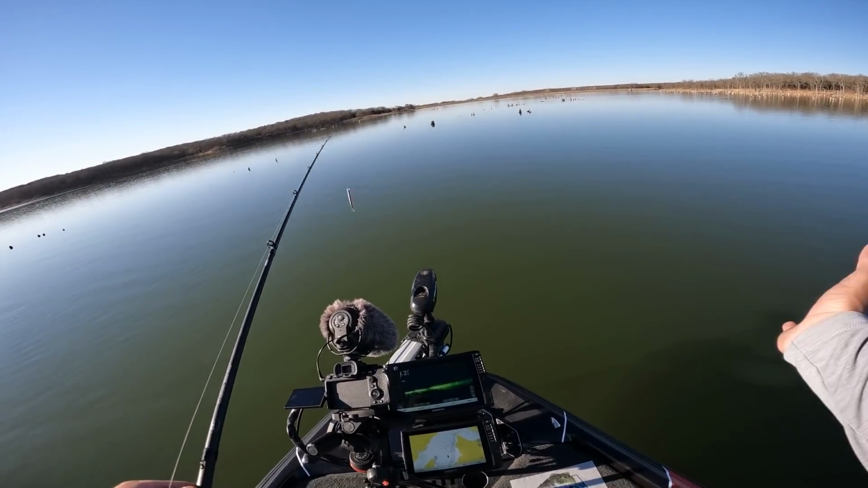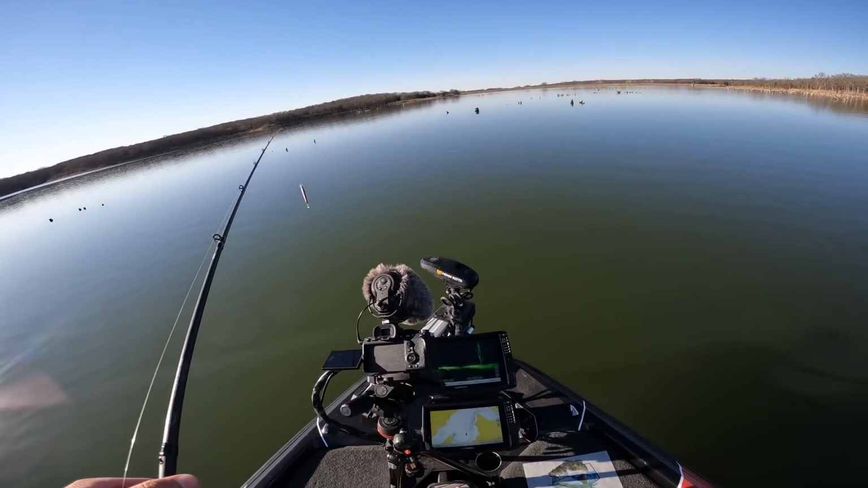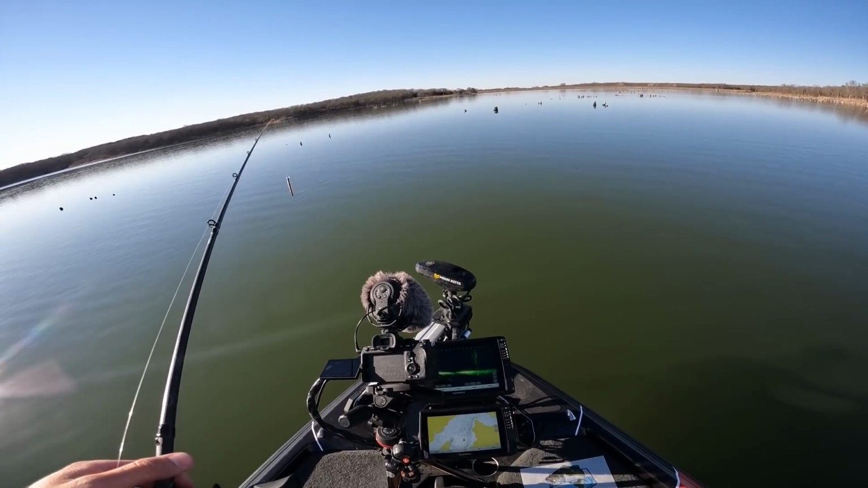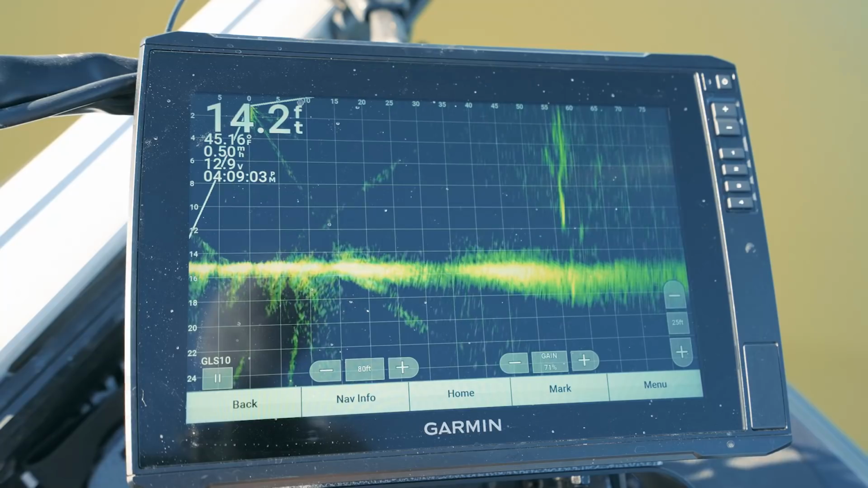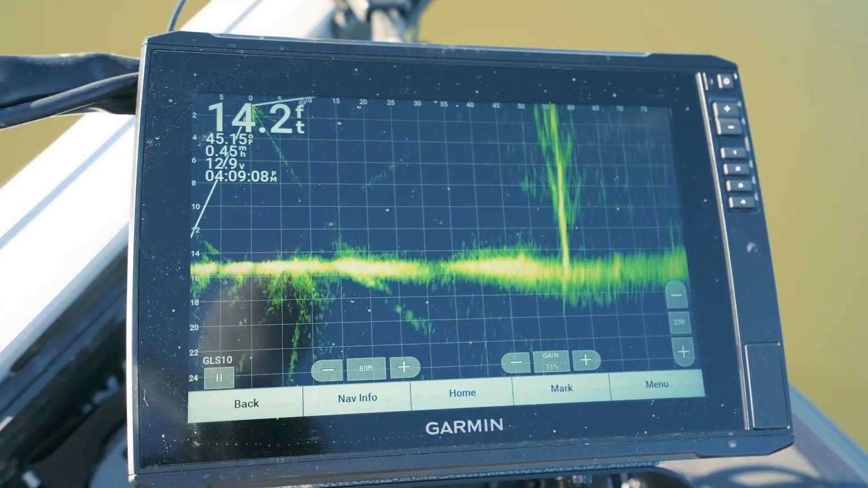Again, it totally depends on the body of water. So for you, it might be cedar trees, it might be oak trees. There's a whole bunch of different types of trees that fish like to sit on. And right there is a tree out at 60. Don't really see anything, but that one kind of looks juicy.